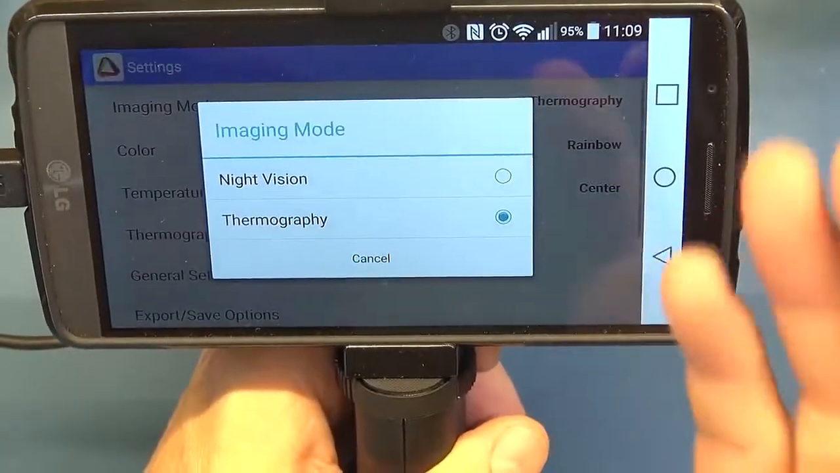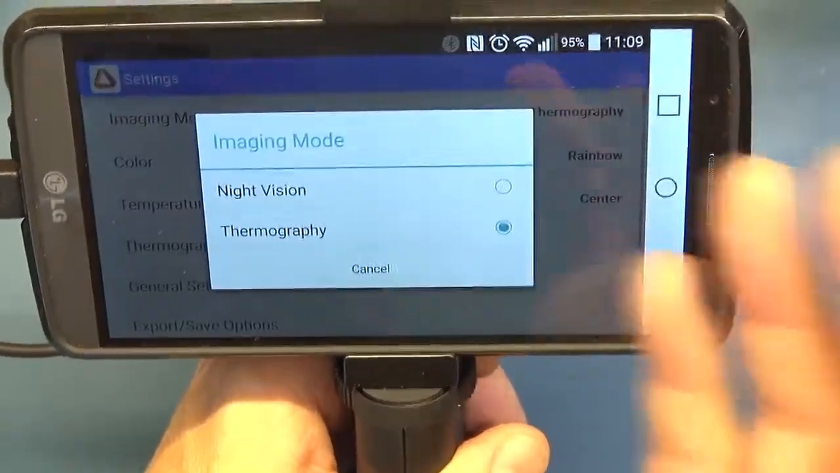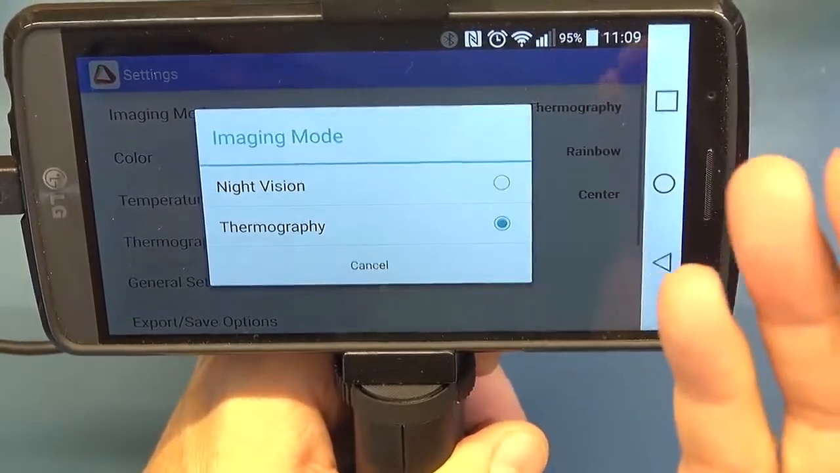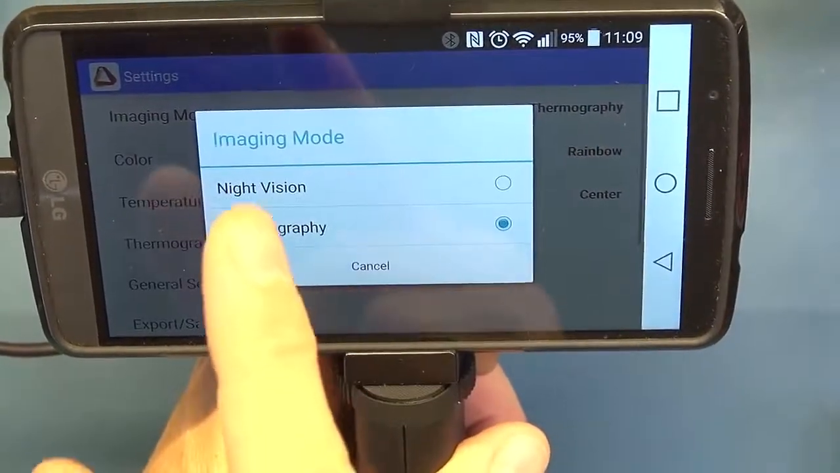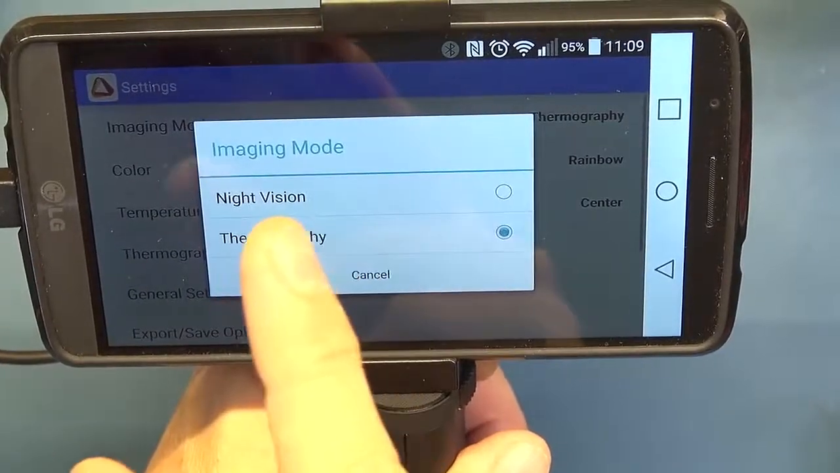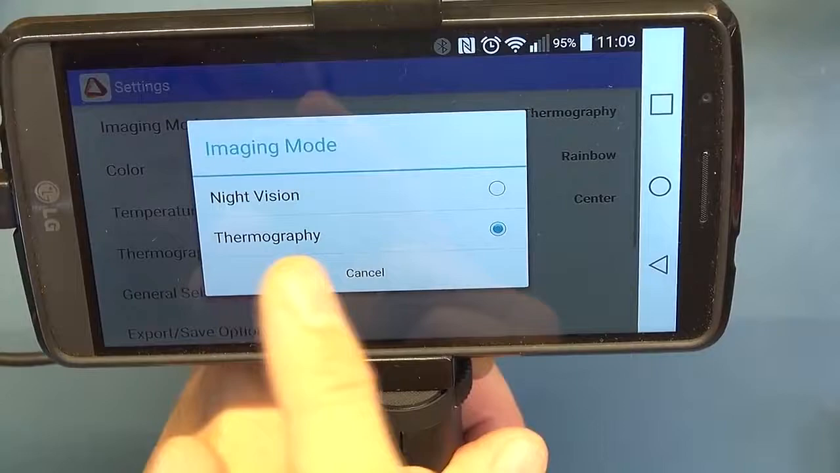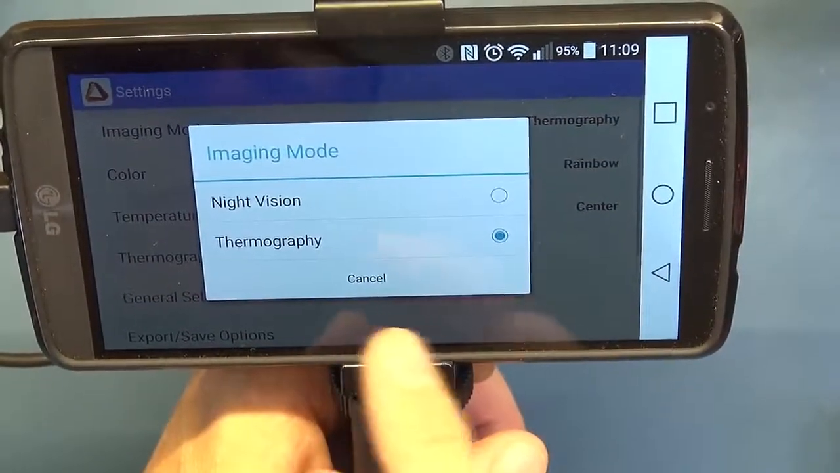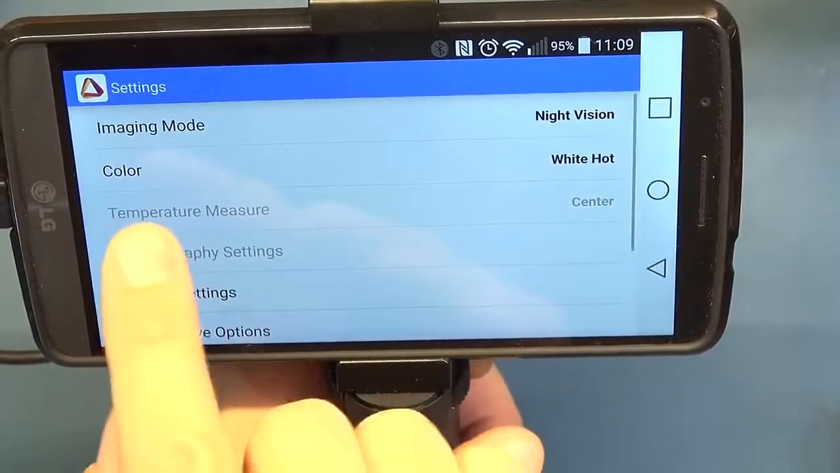It's supposed to give you a kind of higher, more clear picture for doing night vision at night. When you don't need the thermal information, you're just looking for things at night or trying to observe things at night. I've done some various tests and I'll show them to you a little later. I don't know that you gain any great improvement by using the night vision by, let's say, going on the gray scale of the normal thermography mode. But on the night vision, you then get your various color palettes.